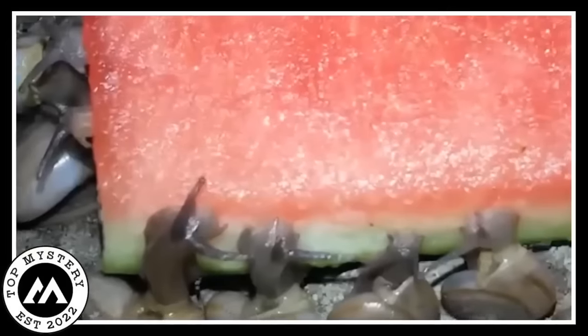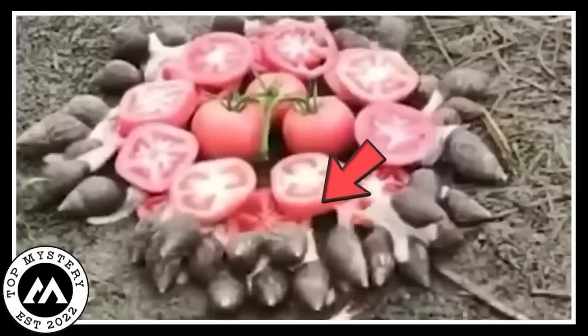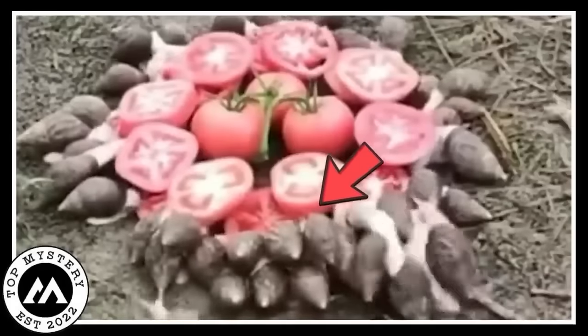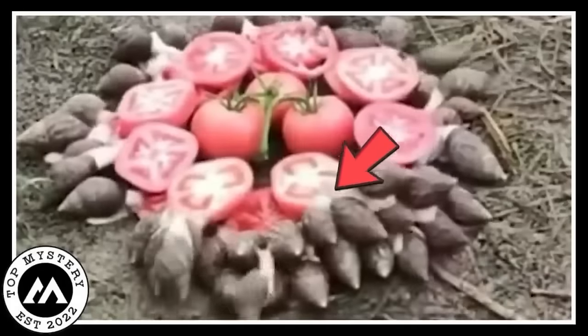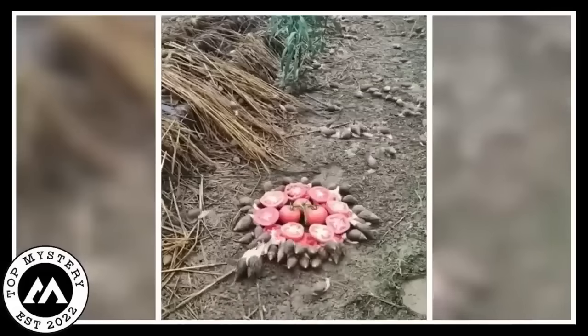You can't help but smile watching them enjoy their little snail feast. It's proof that even the tiniest creatures know how to have a good time. So next time you see a snail, just imagine it reminiscing about that epic tomato and melon party. Who knew snails could be such foodies, right? Nature surprises are the best.